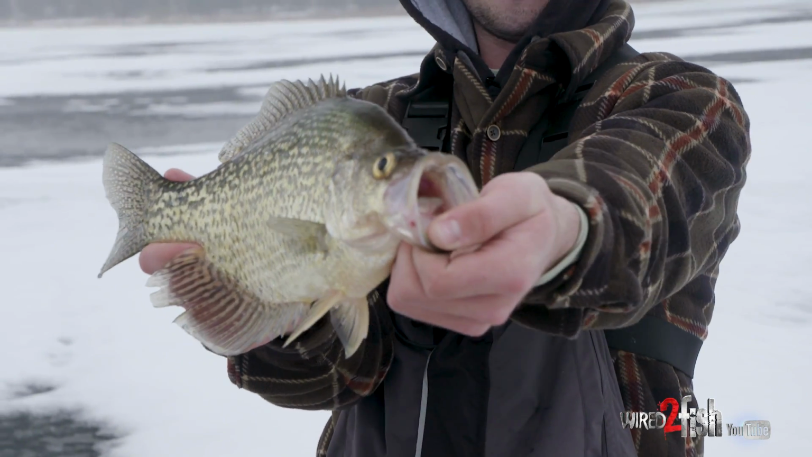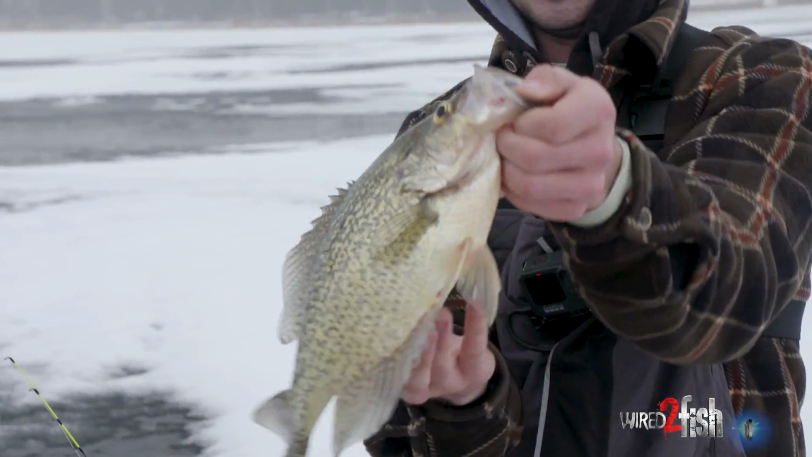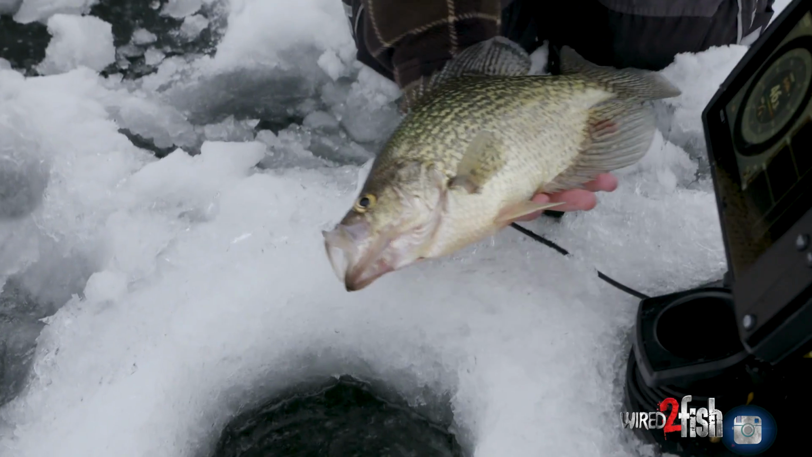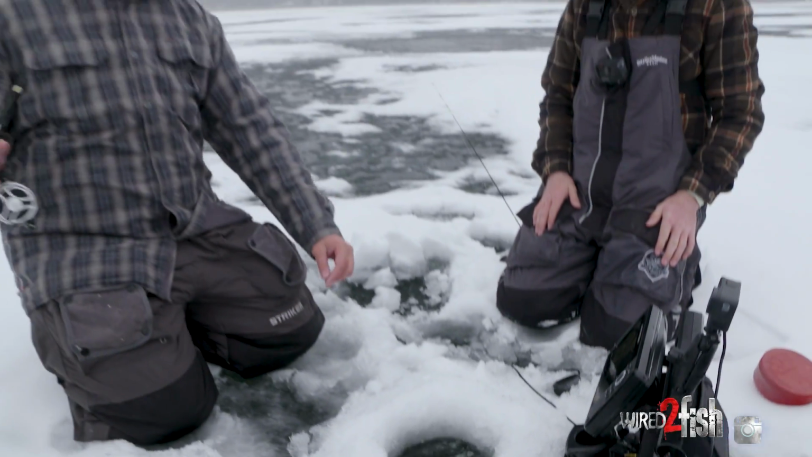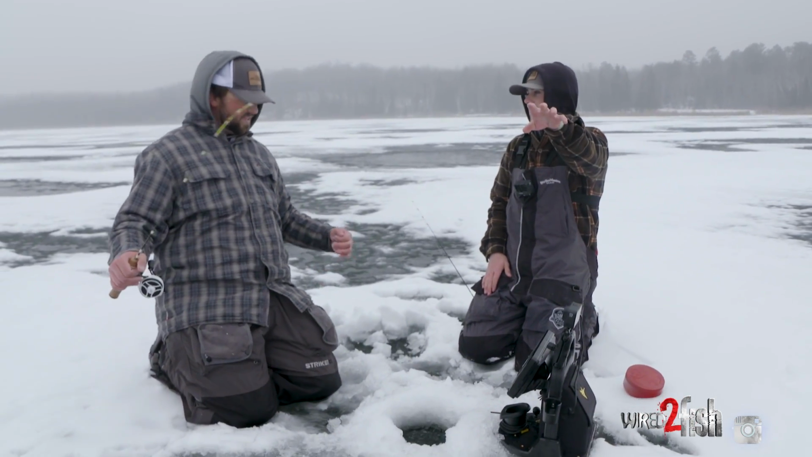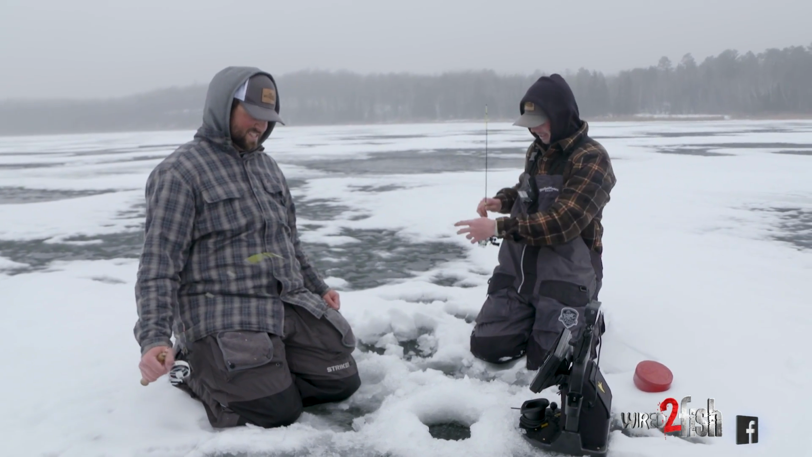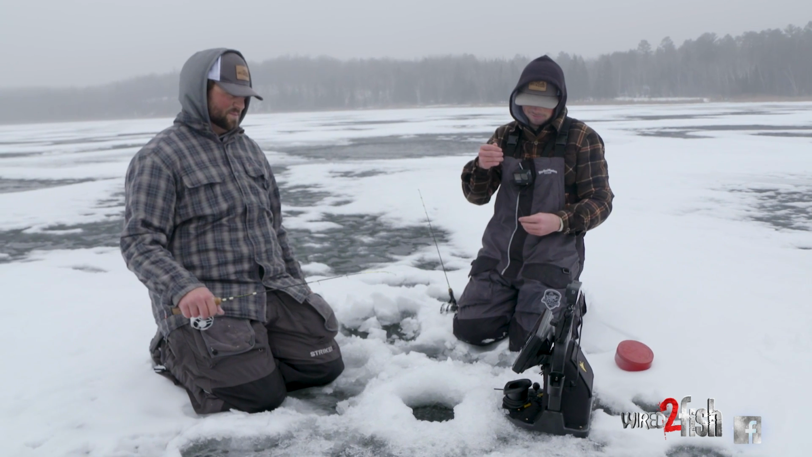Nice crappie, nice horse. Look how tall he is. Look at that. Yeah, that's awesome. Good looking fish. Cool. It's just as easy as that. We are about 20 feet away from where the school was about 5 minutes ago. They just moved right over here and doubled up again. Yeah, yours was a tulipy, but pretty cool how you can just always stay on top of fish.